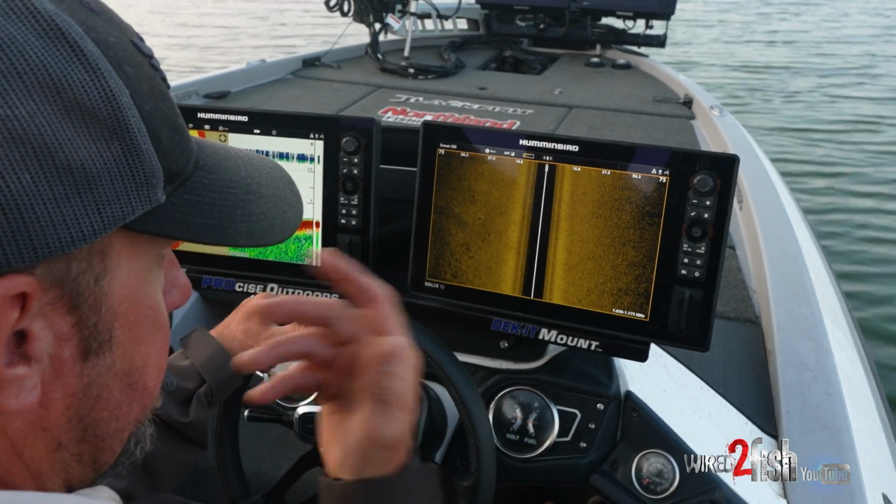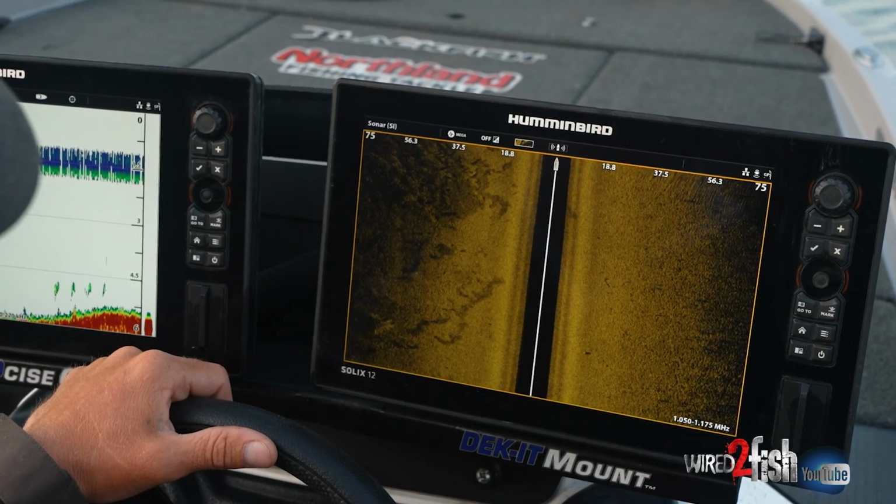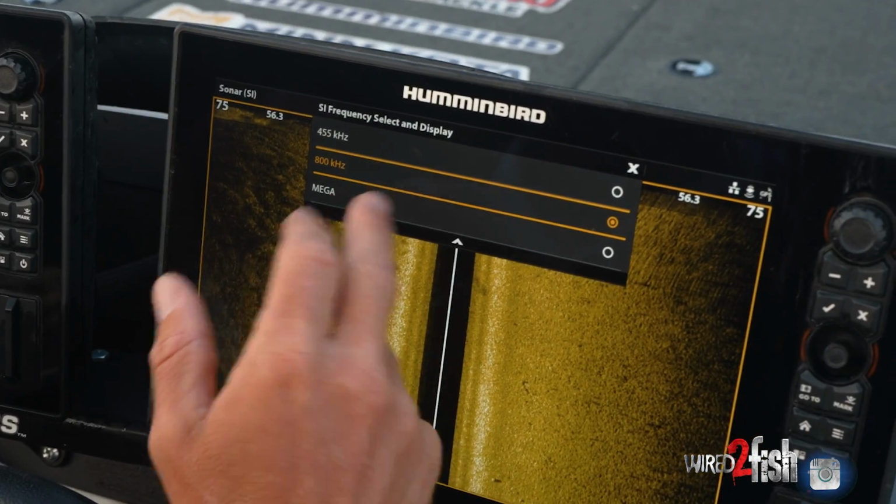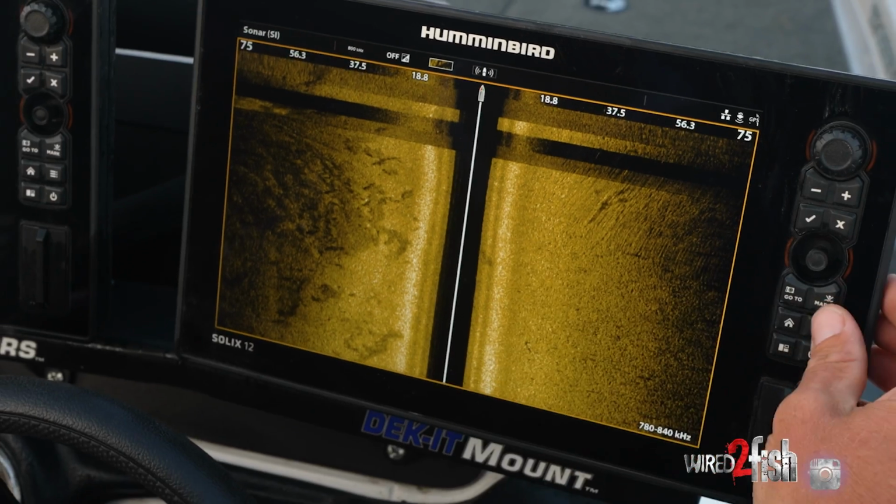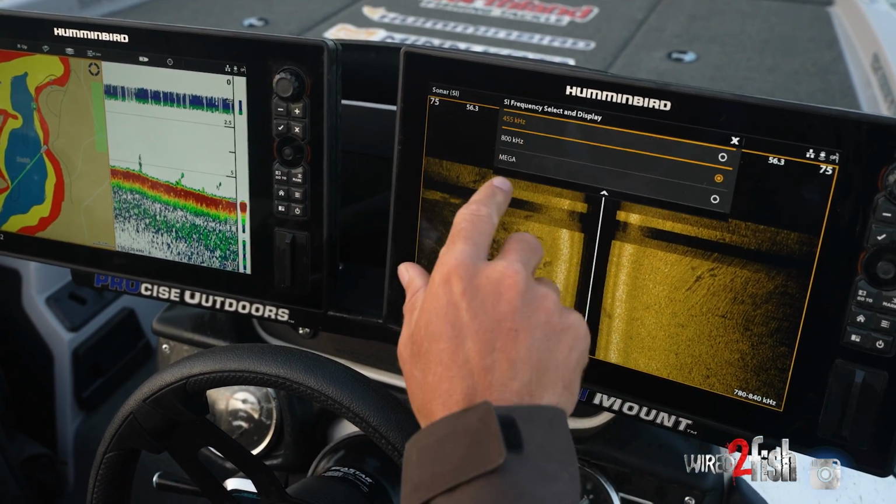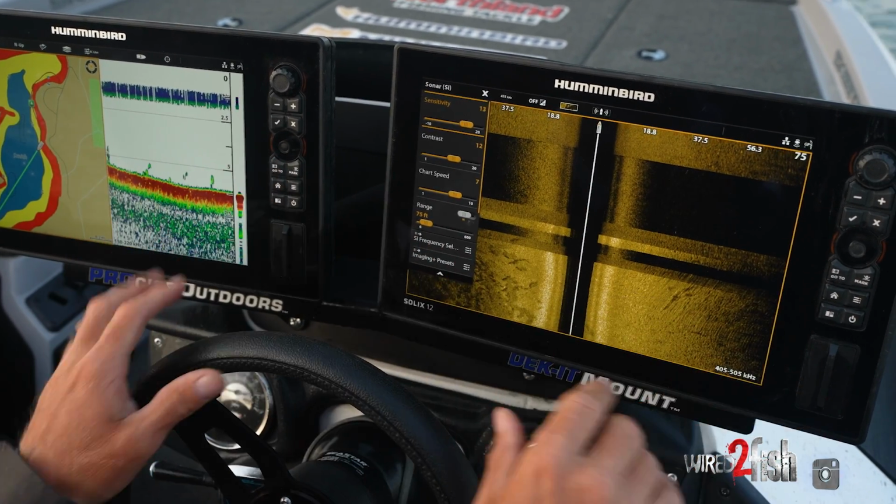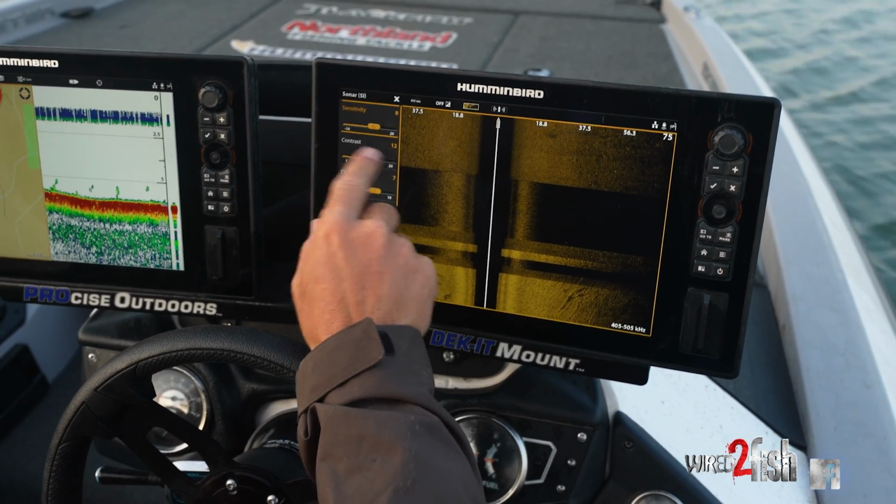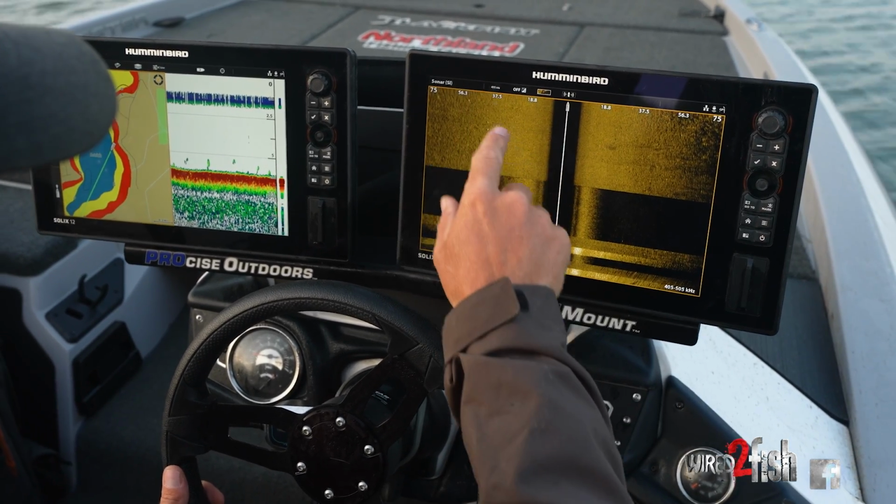Another little trick too, like let's talk about Mille Lacs. If you wanna see really far out, you can put it on 455 kilohertz, and you can kick it out to like 200. Touch that, I can go to 455 or 800 or mega, and it's just as easy as that. And you can see boulders 200 feet either side of your boat. When you change your kilohertz settings, really dial it in. So now switch it to 455, see our image kind of changed, and then you can mess with your sensitivity and really dial in your picture that way. So that's another tip too, there's no one setting that fits everything. Always play with your settings to the body of water that you're on.